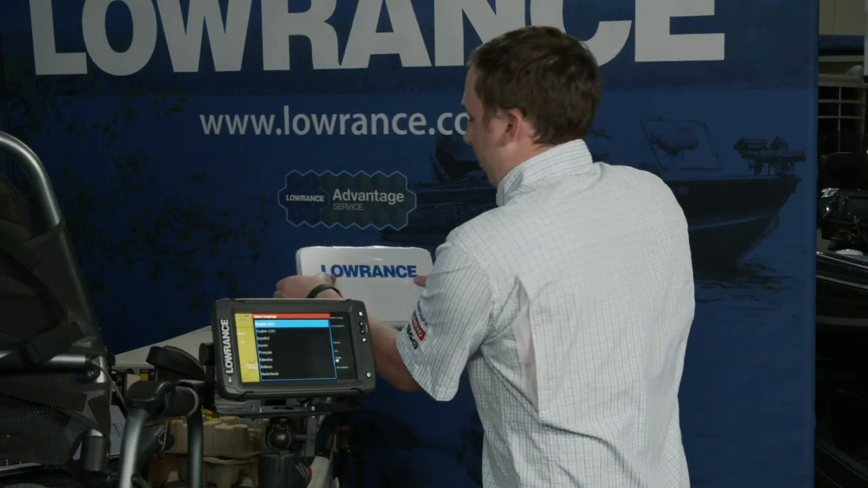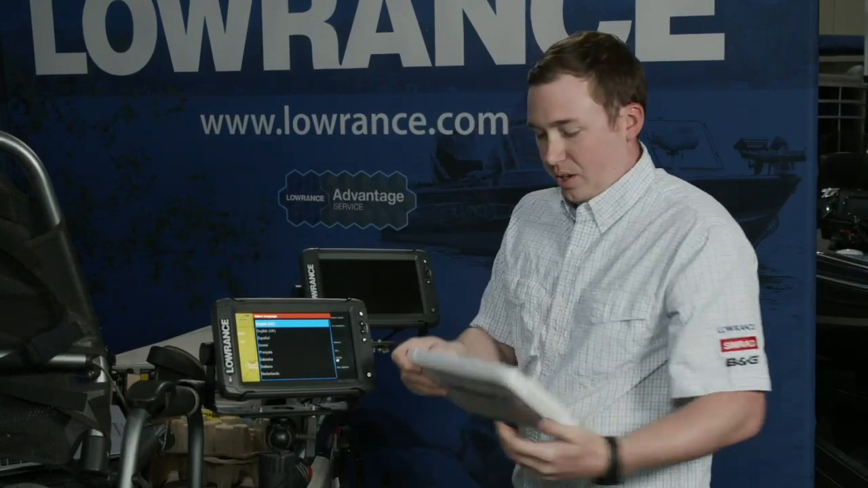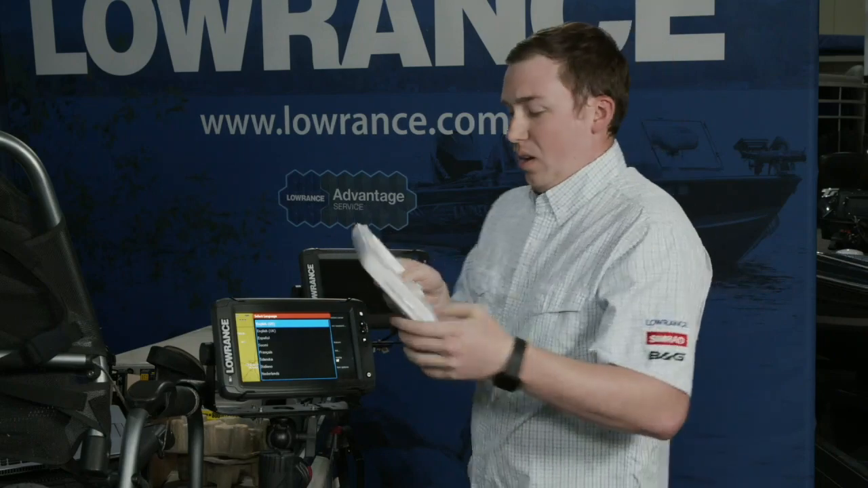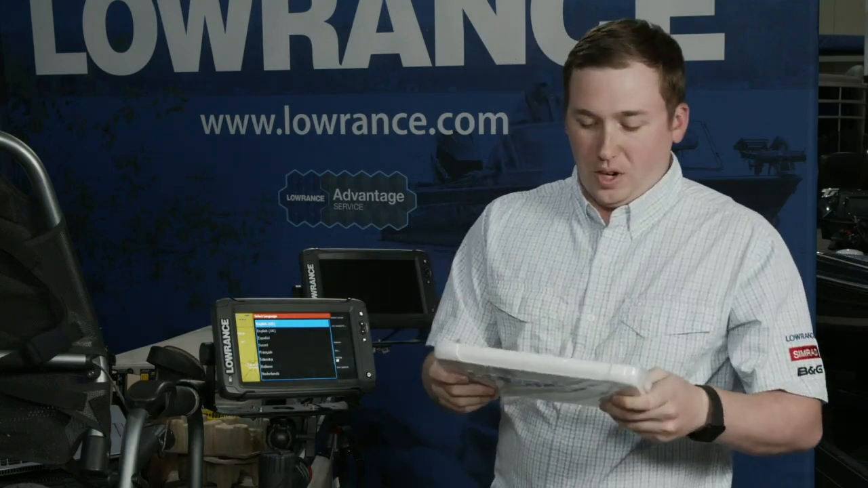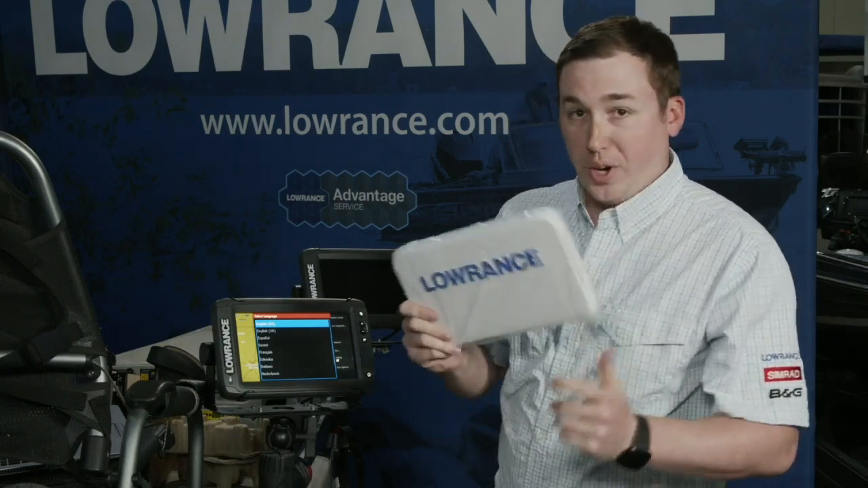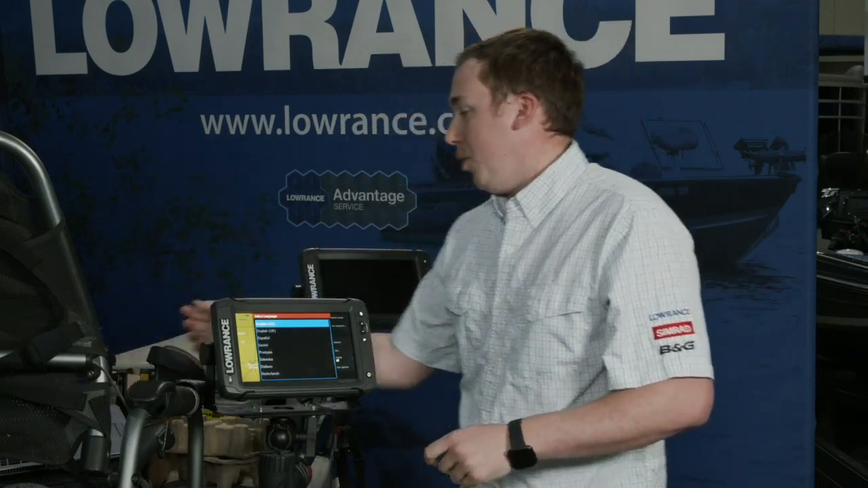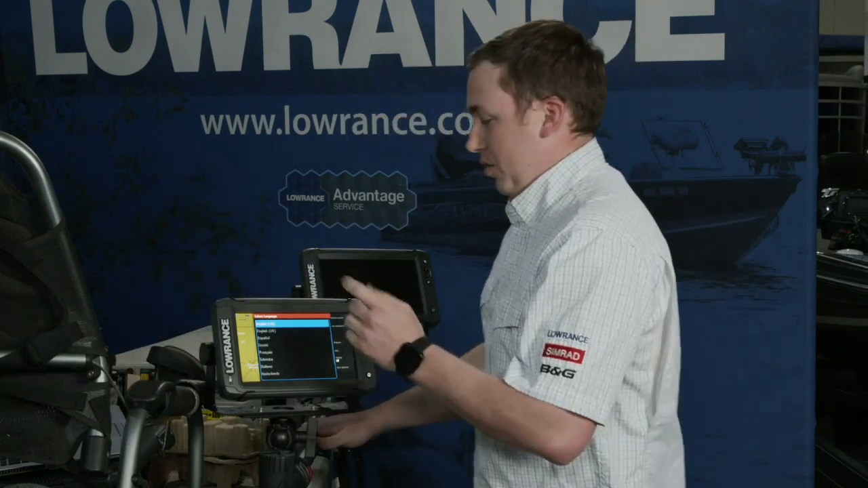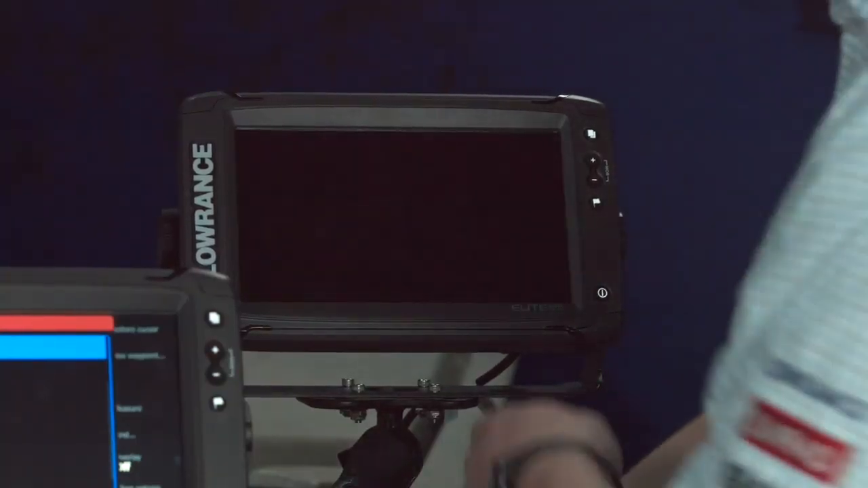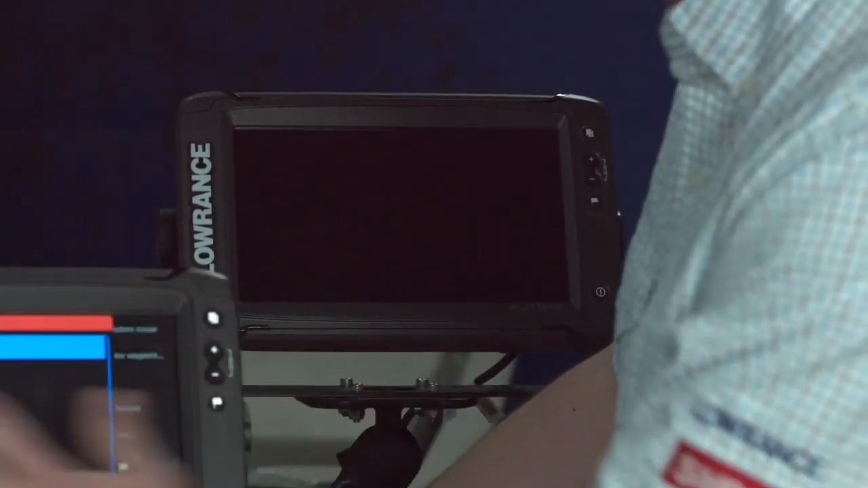When you power it on, there'll also be a sun cover in here, and a nice little plastic bag to keep it clean for you. These sun covers are meant to keep the sun off of it and keep it protected from the elements when in storage. You are probably going to lose one if you trailer your boat with it on there, so just a quick note about that. Once you power it on, you'll see the splash screen come up, and then you'll basically end up in this setup screen here.